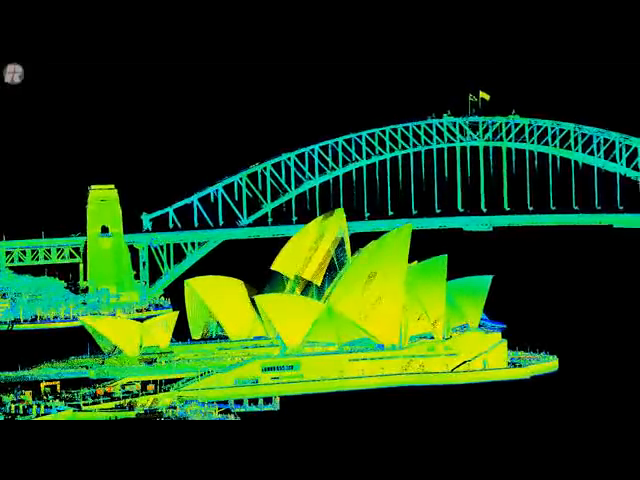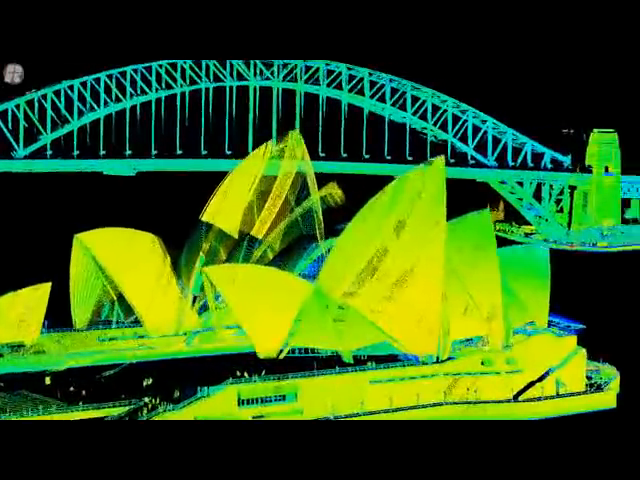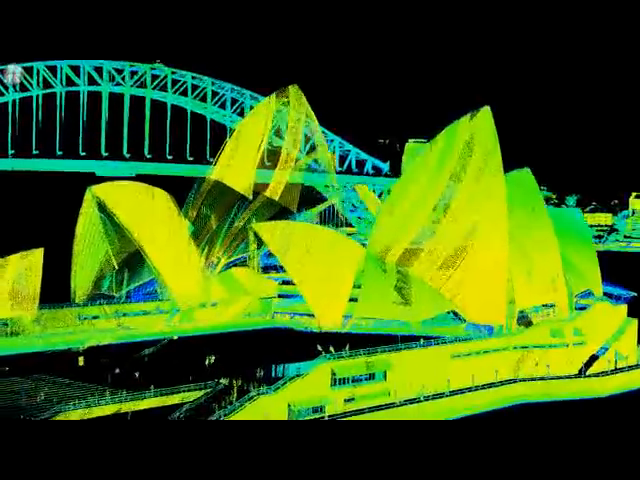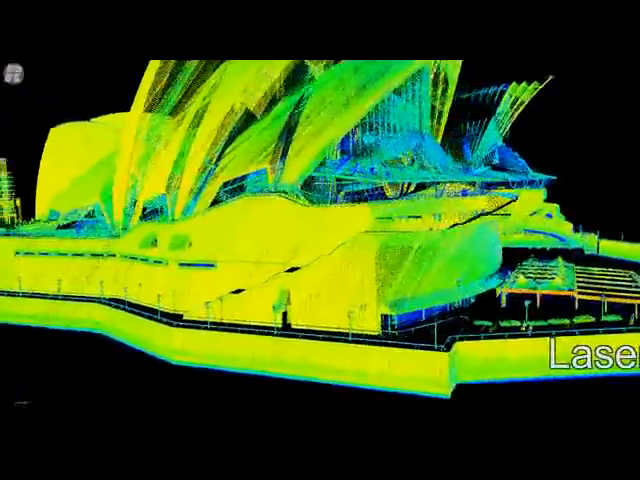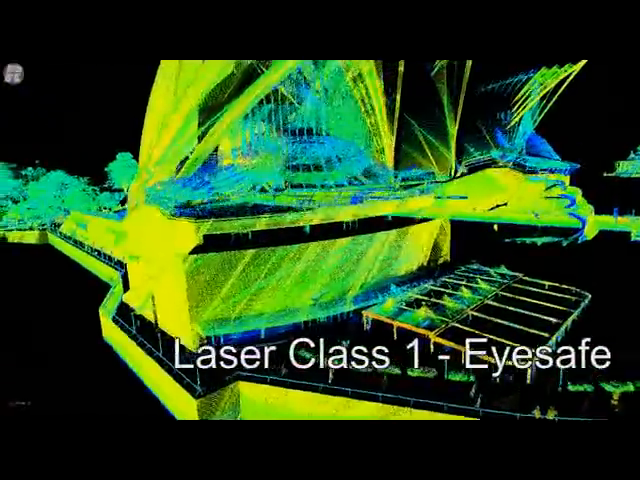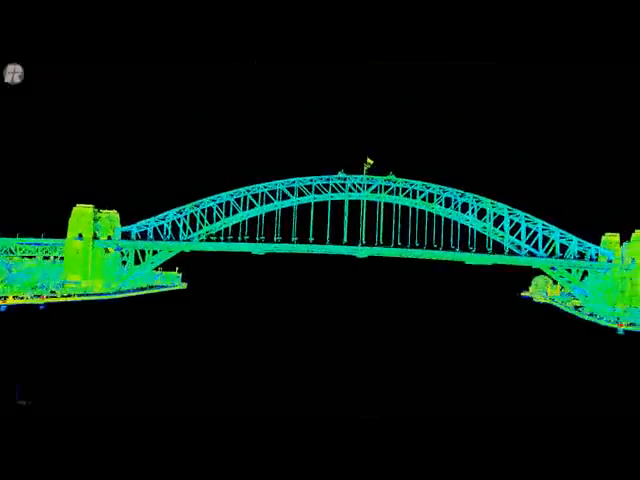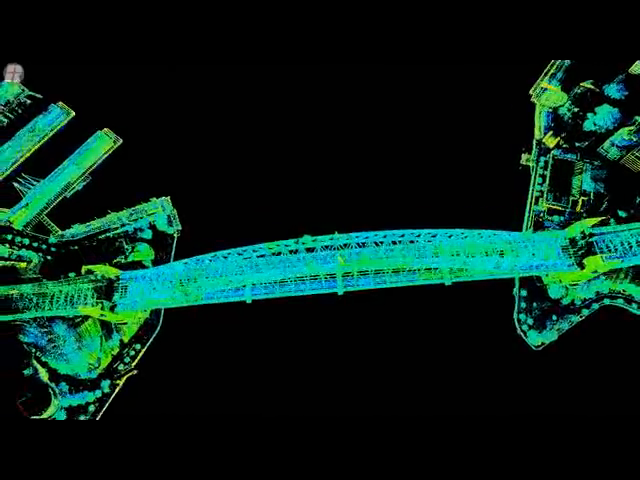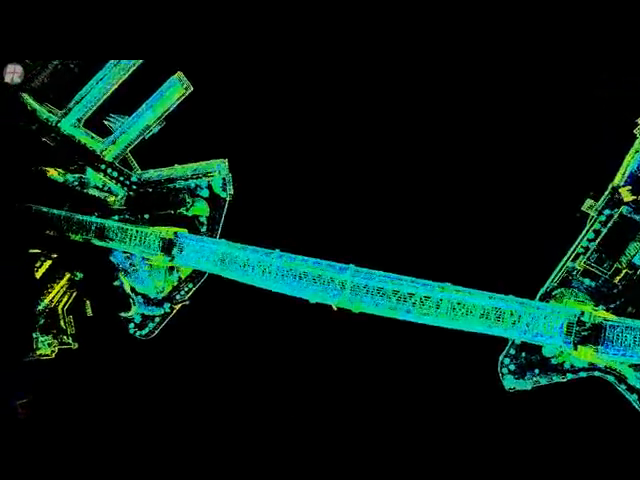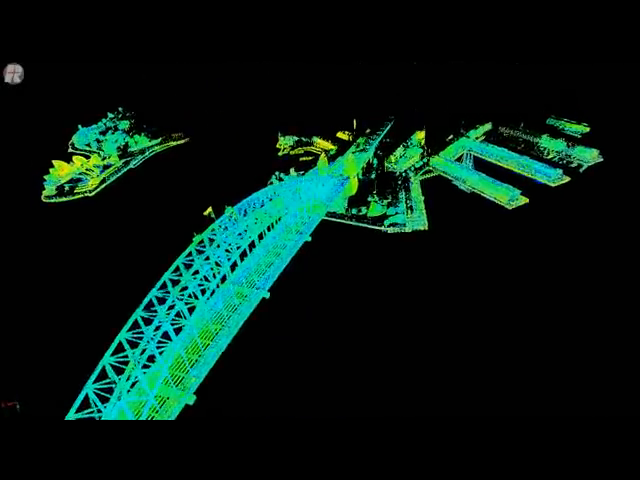What we're going to do now is have a look at the results of this ship-based data. So here we are coming in to the iconic Sydney Opera House. All of this data was shot from the vessel you saw, running around 20 to 30 meters from the shoreline, with the system running at about 300 kilohertz. We maintained all normal Sydney Harbour maritime rules, so this was done without any special permission or regulation.